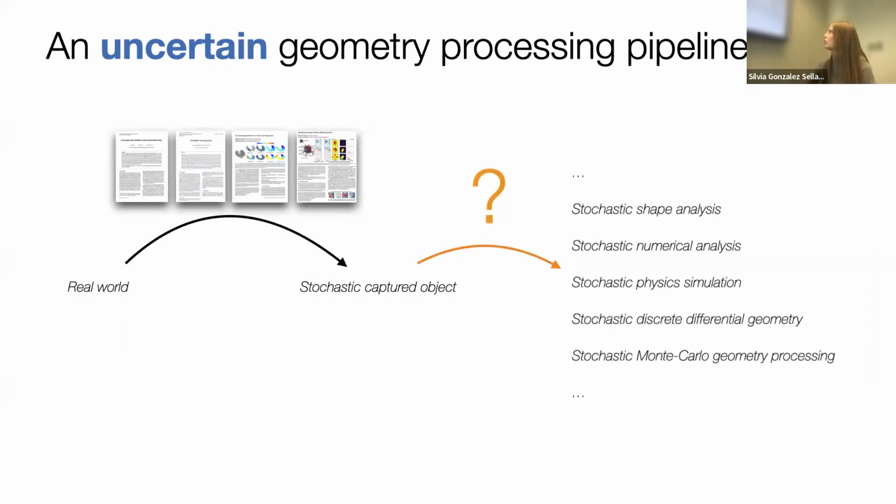I think something we should do is to carry that over through the whole geometry processing pipeline and do things like stochastic numerical analysis, stochastic discrete differential geometry. All of these things we haven't done. We have stopped at the stochastic captured object. I think these will not just allow us to quantify the uncertainty of steps along the geometry processing pipeline, but they'll also give us feedback for the captures.